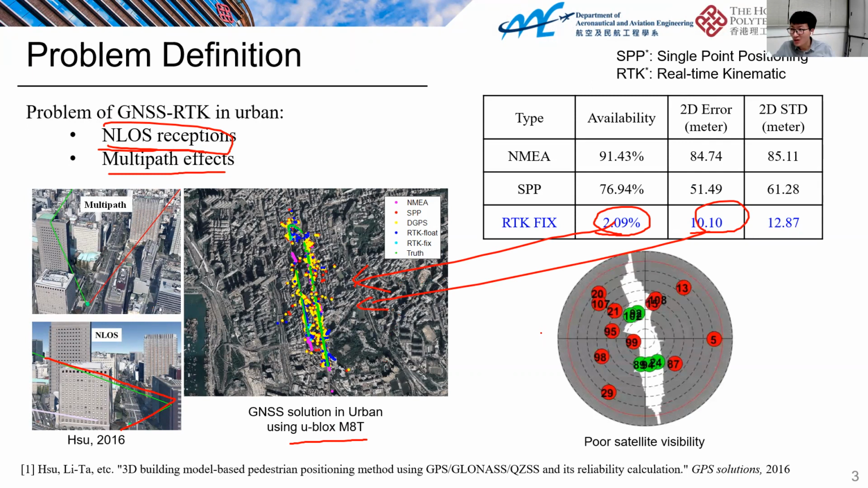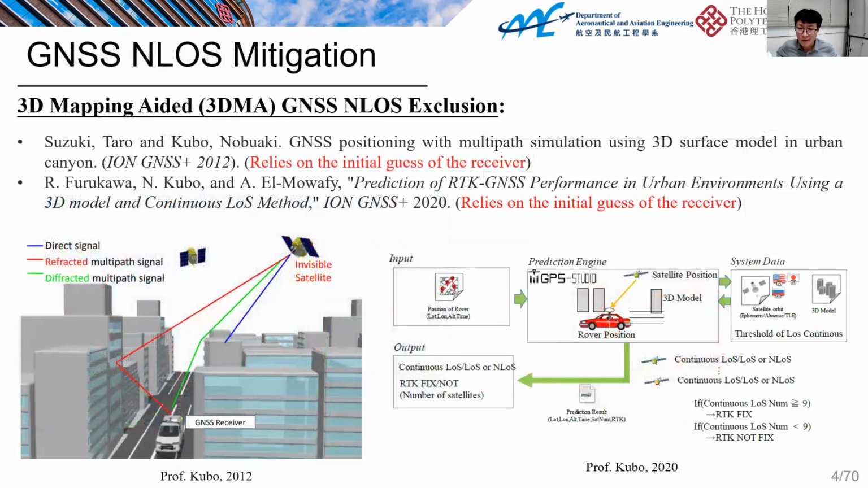Why? Because only very limited healthy measurements are received. The red ones represent the NLOS, and the green ones represent the healthy measurements. It's pretty challenging. Okay, some solutions are proposed to mitigate the effects of NLOS receptions.